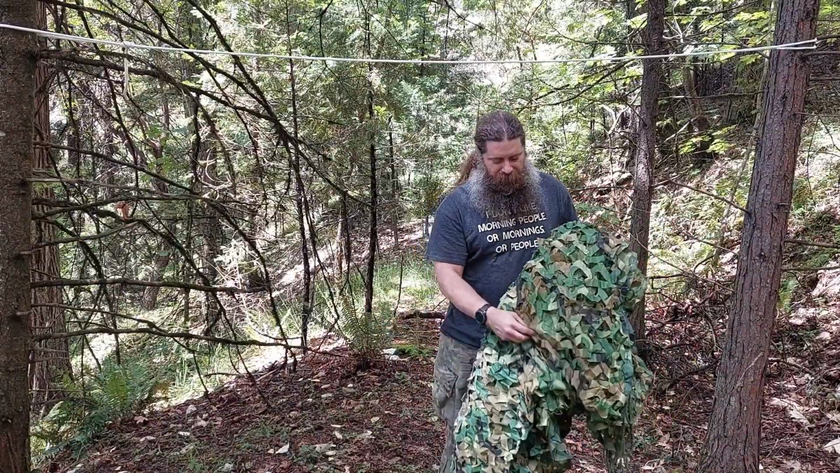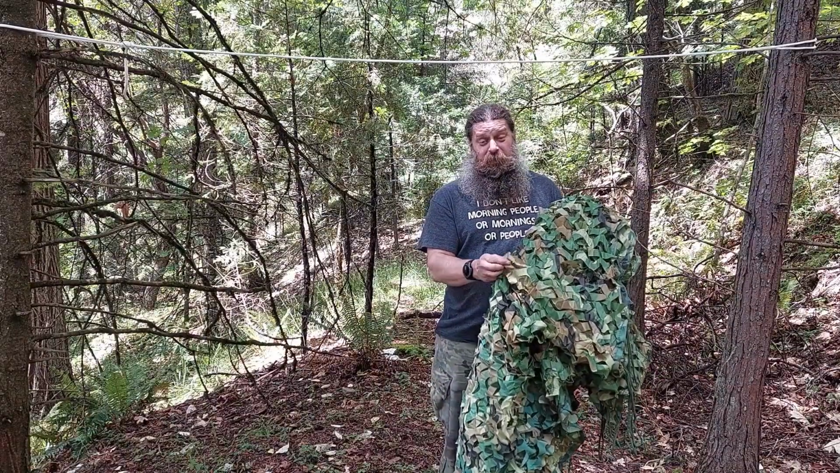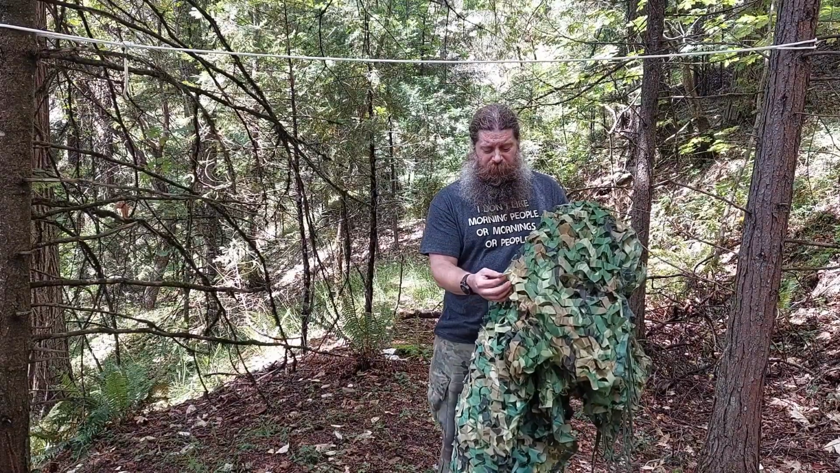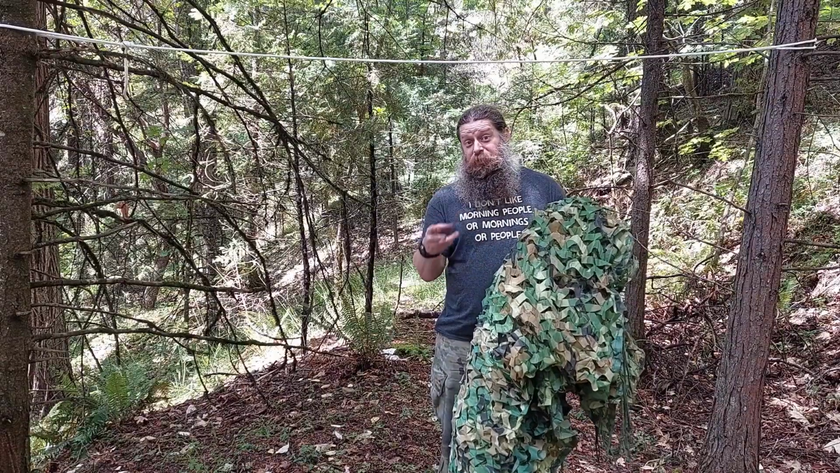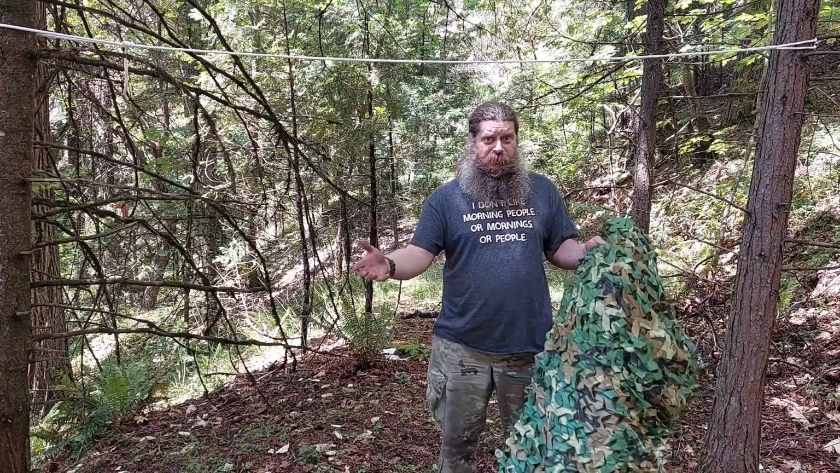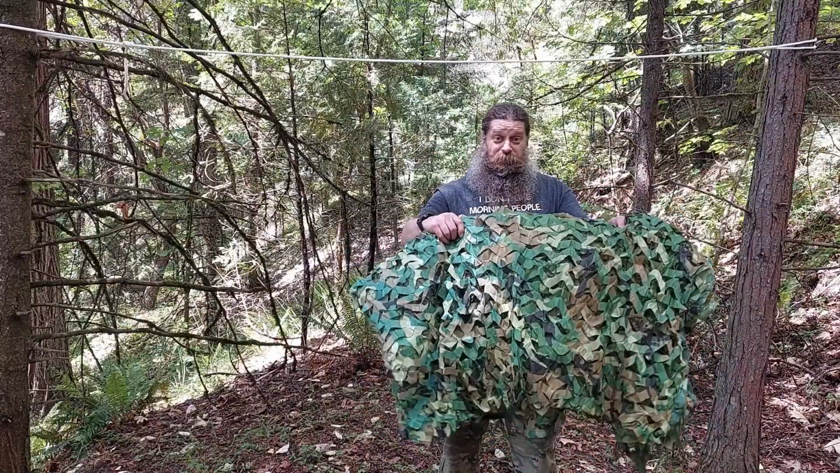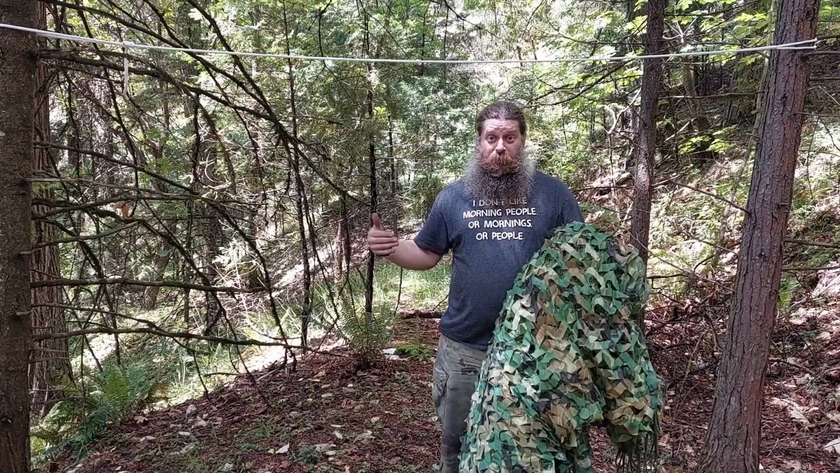Even though this is not a military grade camouflage net, just something I picked up off of eBay, it does seem to do a really good job visually, especially if you throw a couple leaves on top. It kind of makes my tent look like just a mound of forest, I guess. But we'll see how it does when it comes to actually disguising my thermal signature.